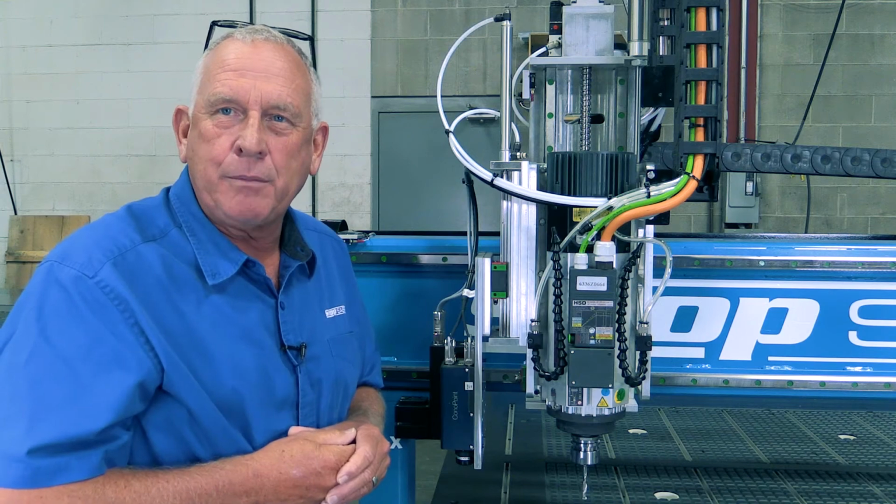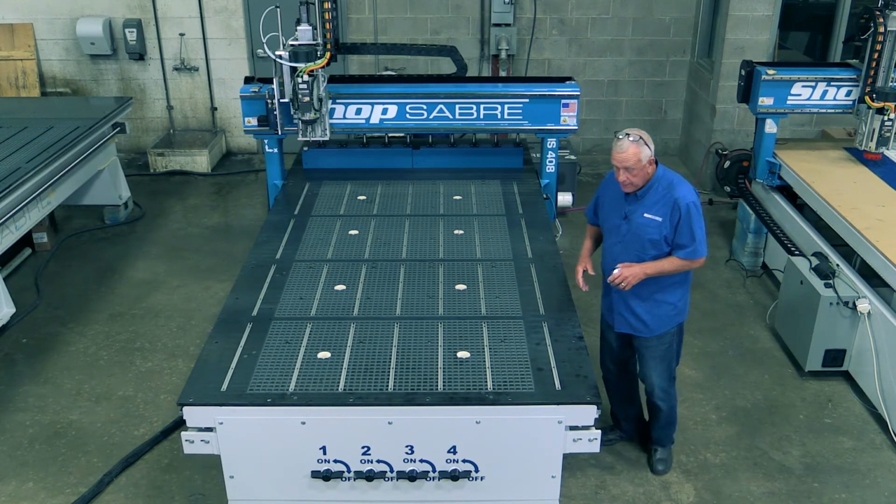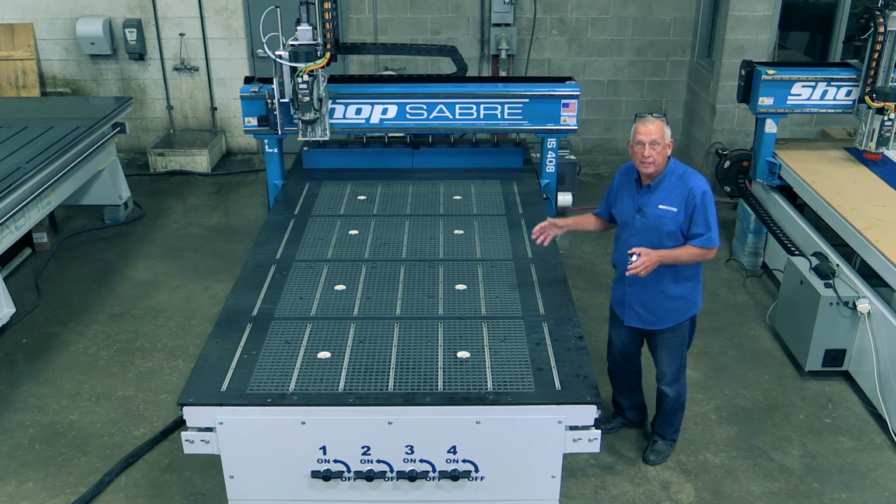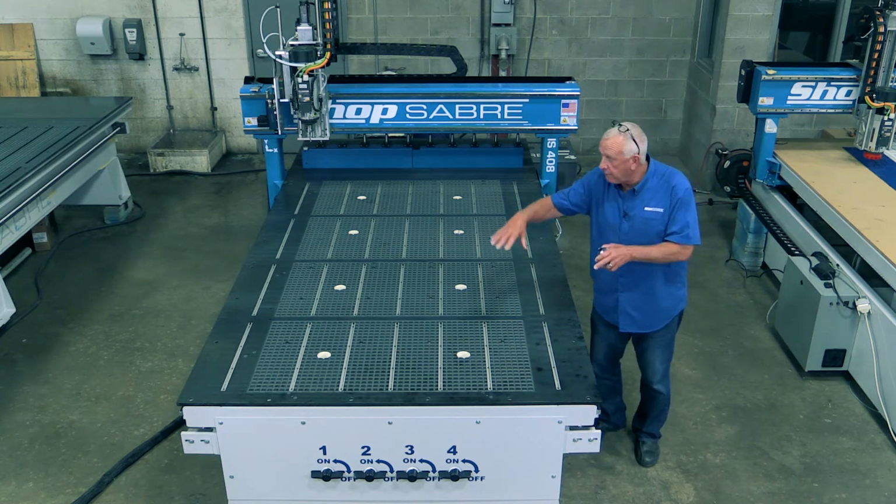Now let's take a look at the table. This machine actually has a phenolic table, and it's a vacuum table. It also has some T-slots in it, and that tells me that the person that spec'd this machine wants to do a lot of different things with it. Typically, T-slots are used for fixturing so that you can clamp fixtures onto the table.